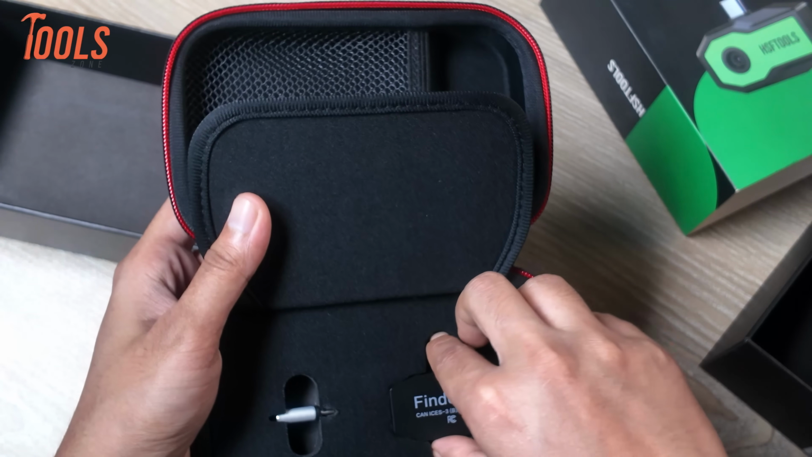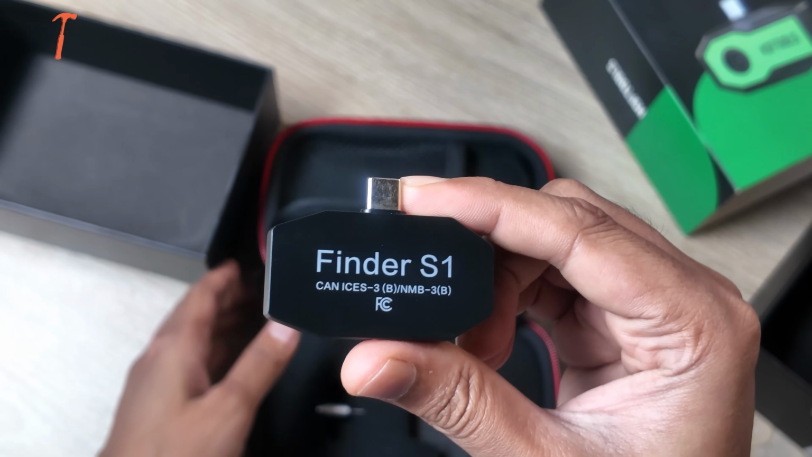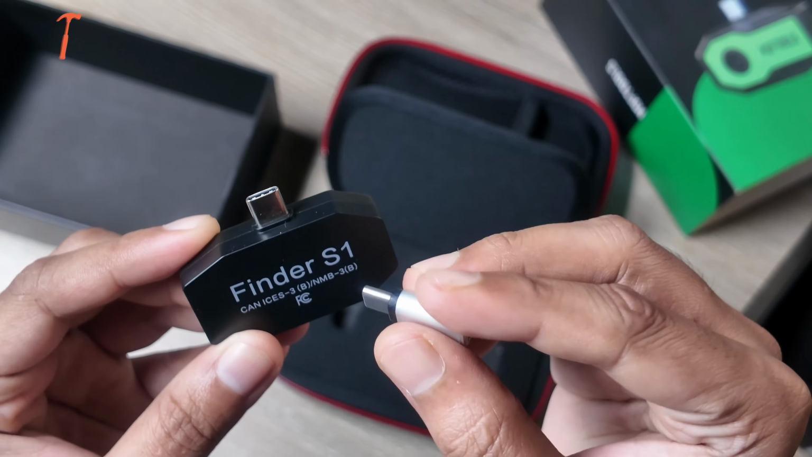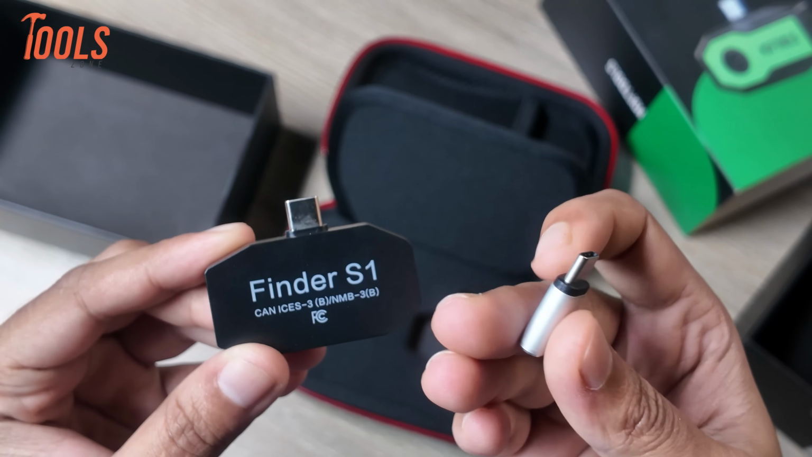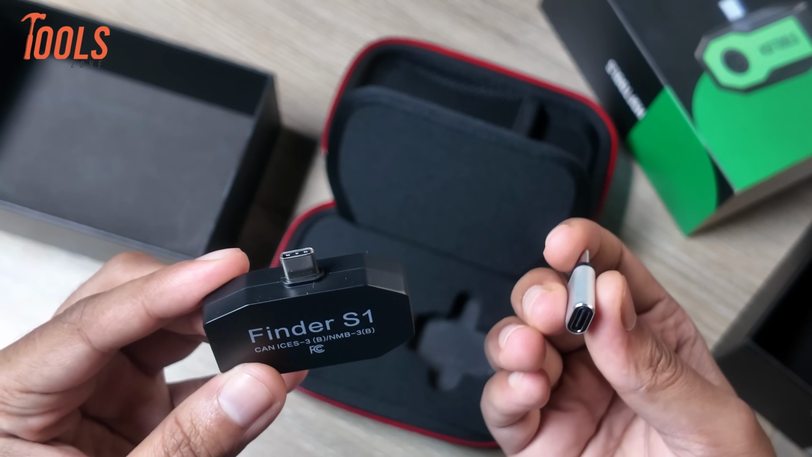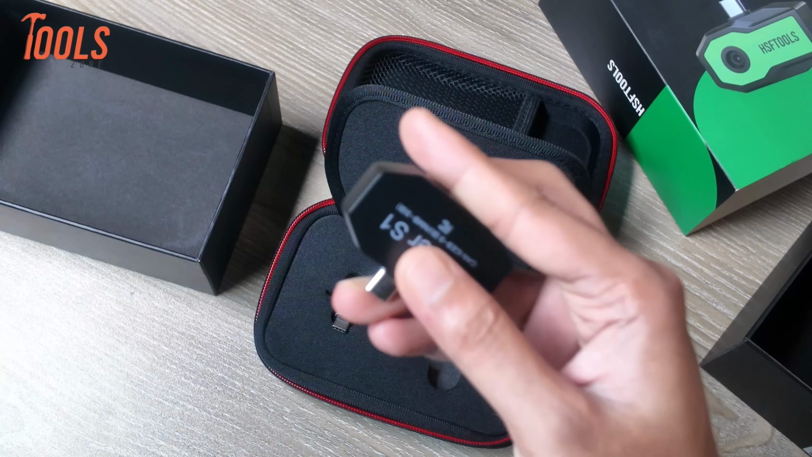Next, we have the Finder S1 itself. It also comes with an OTG cable, which allows us to connect it if the phone is in the cover, so no need to remove the phone cover. That's everything included in the box. Now, let's connect it to the phone.